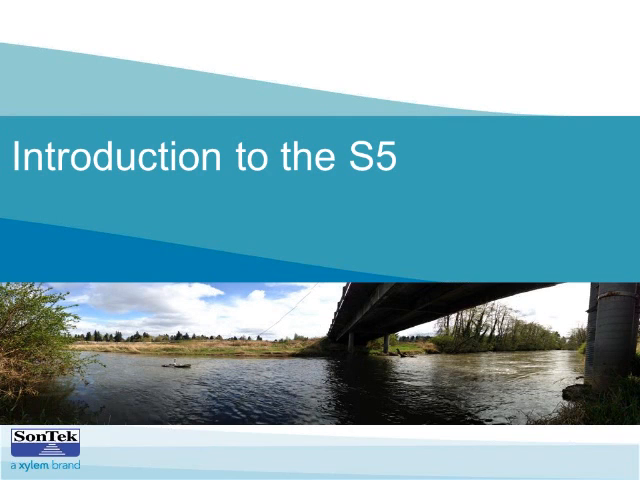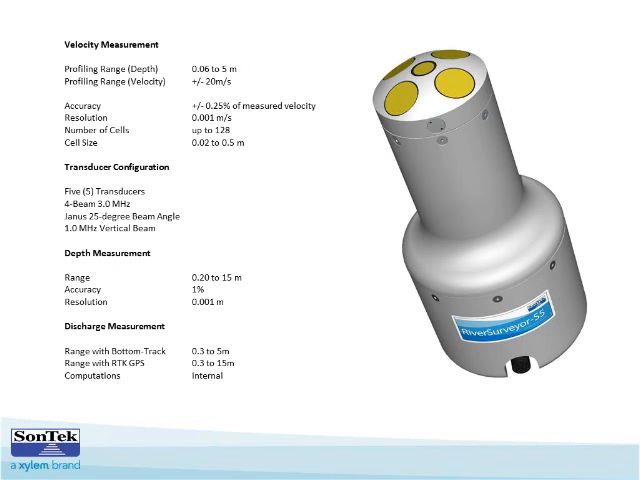Okay, so what is the S5? What does the S5 do? The S5 can profile from a depth of 0.6 to 5 meters. It can profile in velocities up to plus or minus 20 meters per second. And within this velocity range, the S5 has an accuracy of plus or minus 0.25% of the measured velocity. And the S5 can provide up to 128 cells, ranging from 0.02 to 0.5 meters.